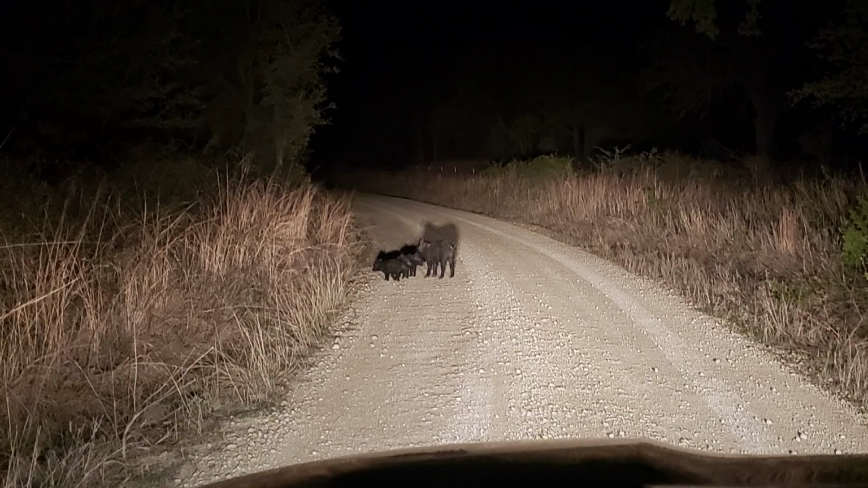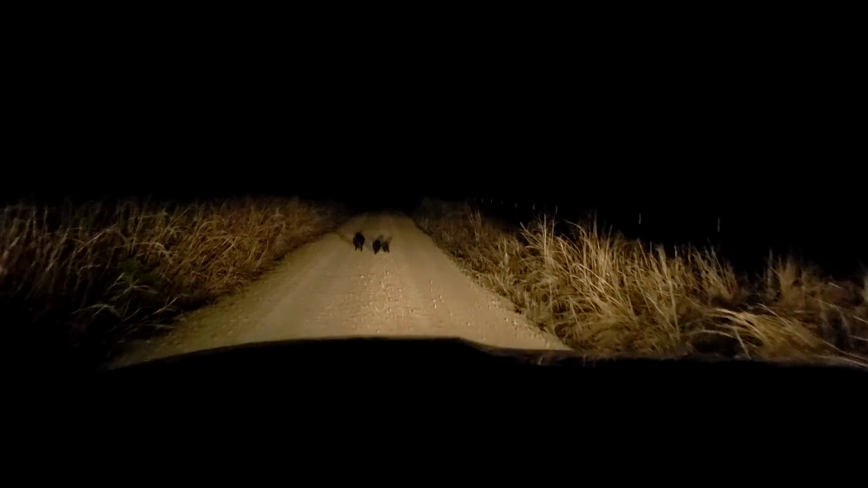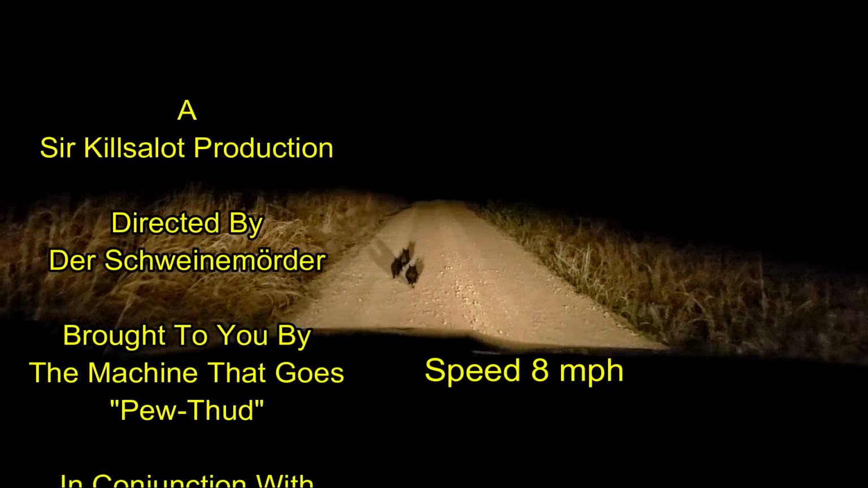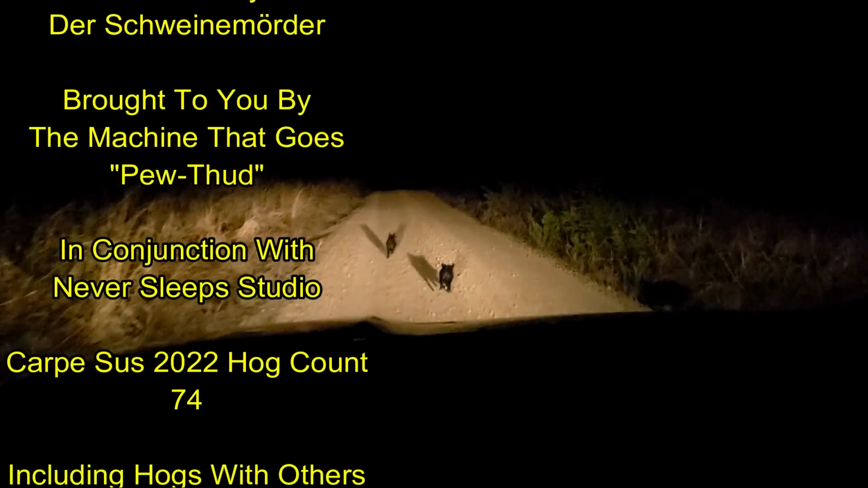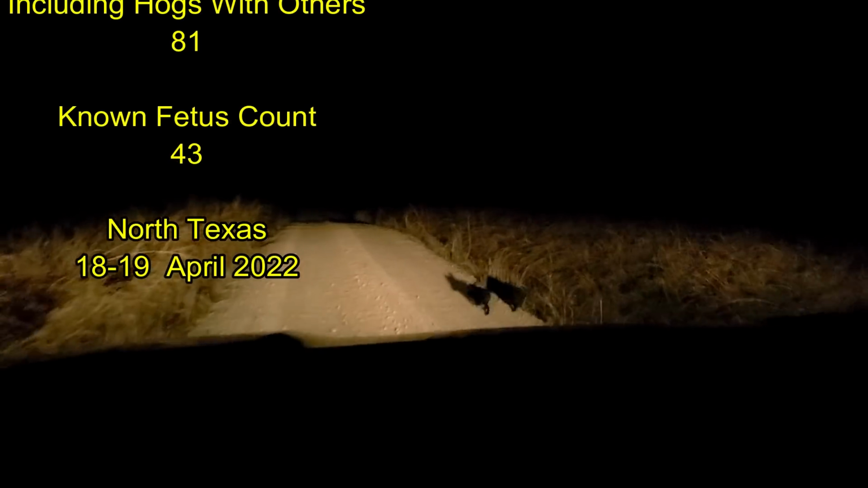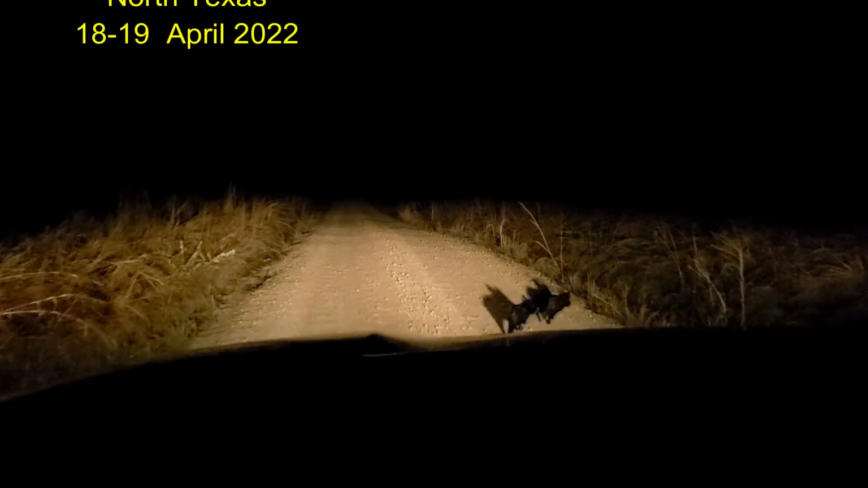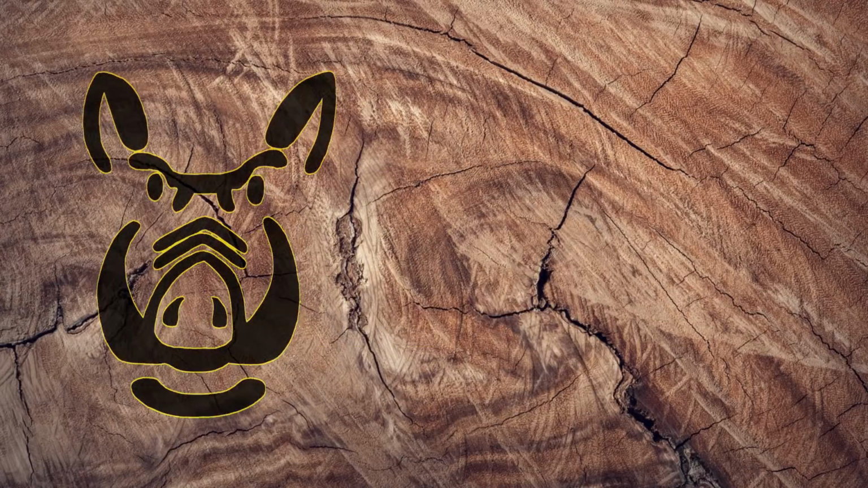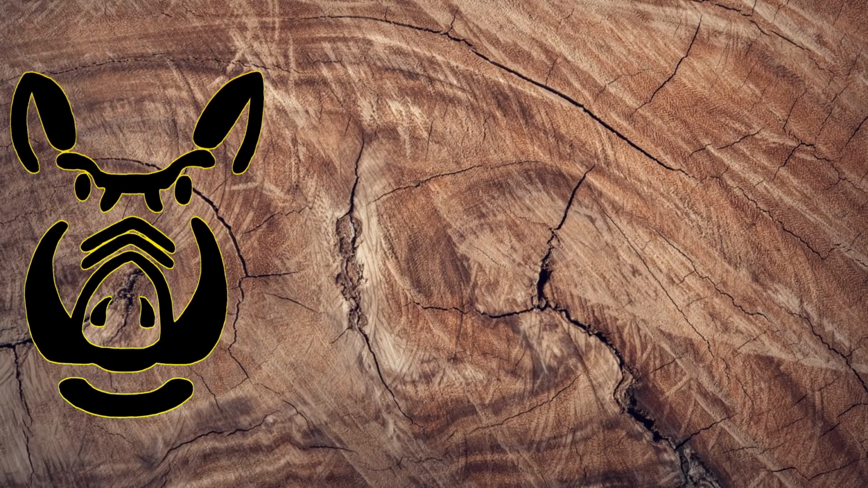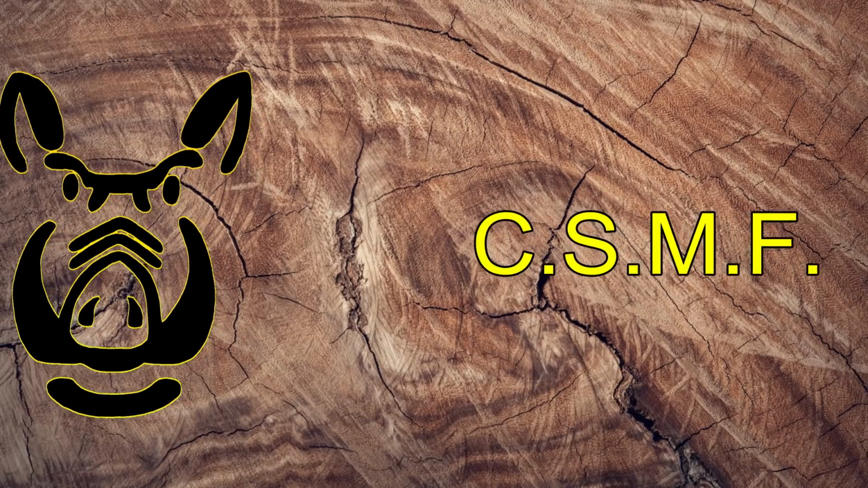On the way home on the county road, we saw this little group. Carpe sus, my friends.